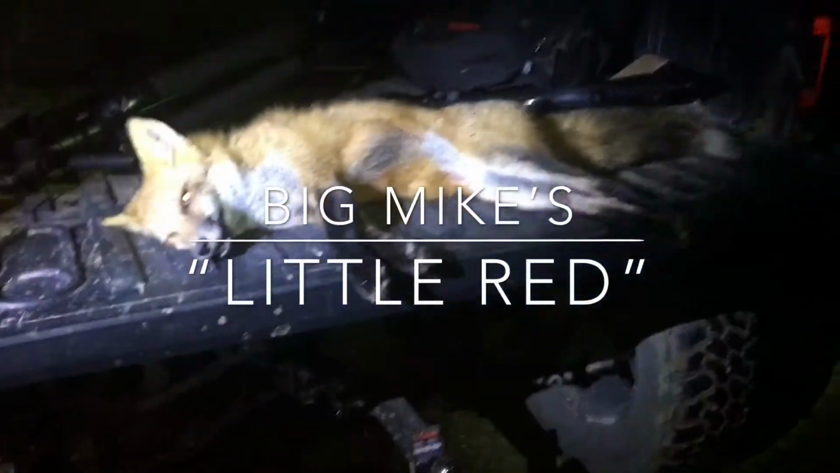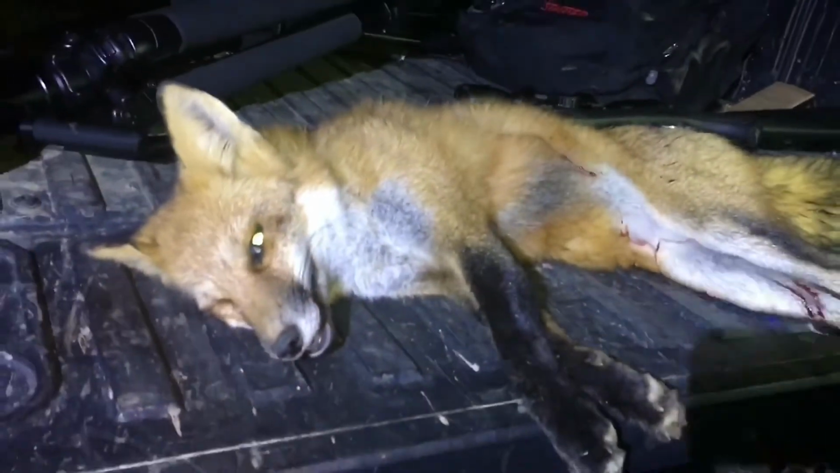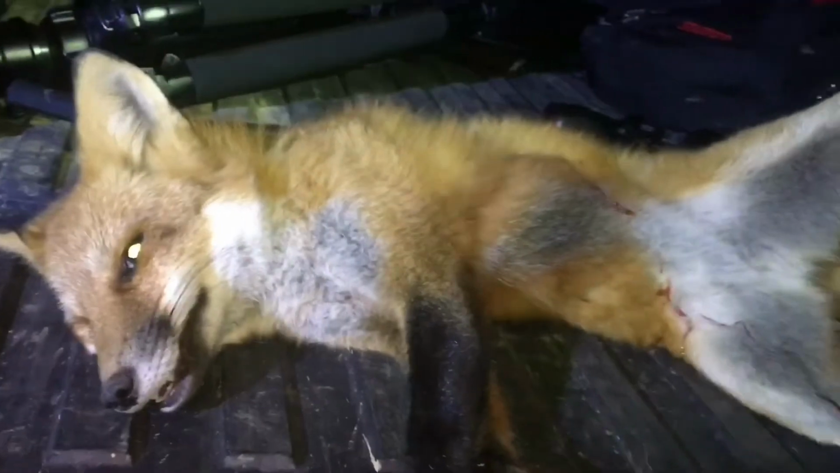Yeah, there we go. We can see him now. Go up there and talk about him. What was it, a female? Female. Female or red fox? I bet that's 10 pounds. I've got scales. Get them out. Let's see.